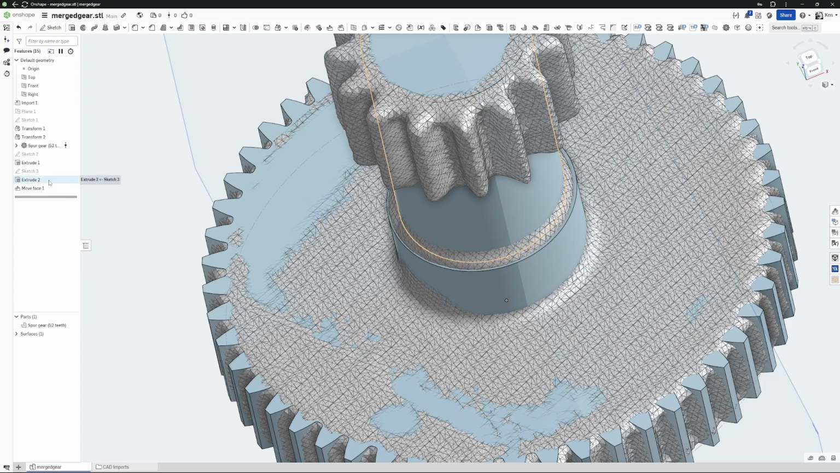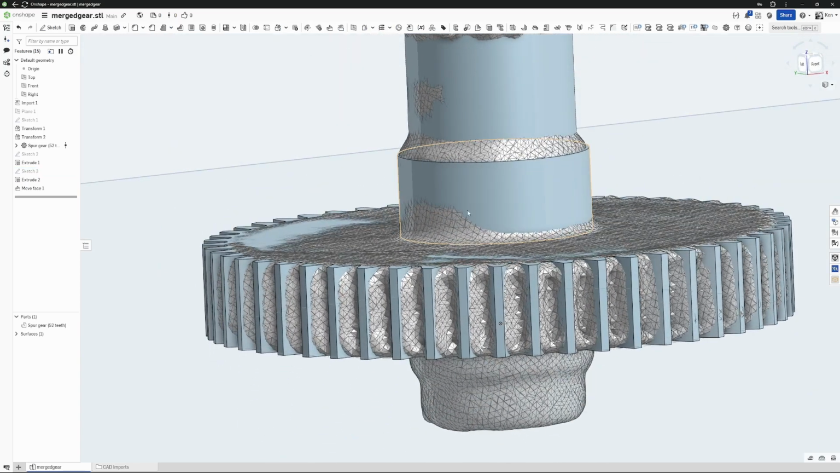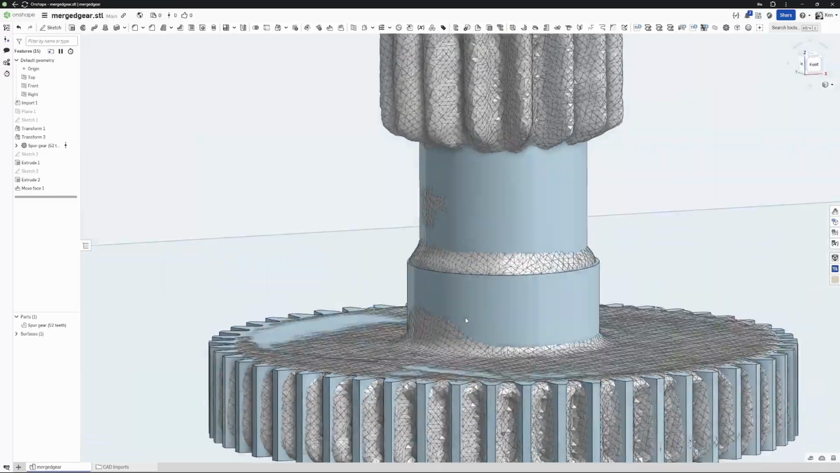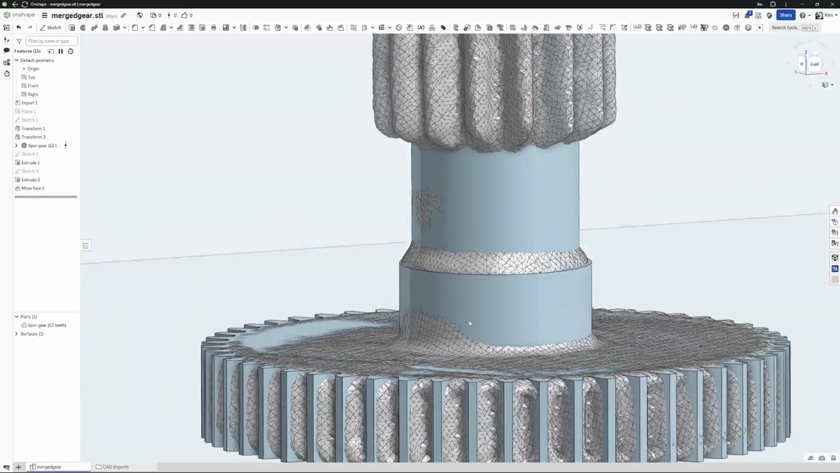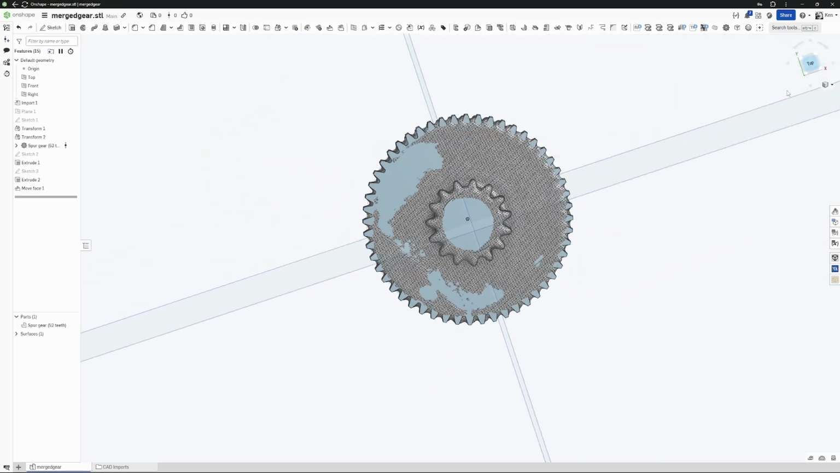I swear, did they do this in Imperial? .815. All right, that's what I'm going to go with. This gear really might be designed in Imperial units.